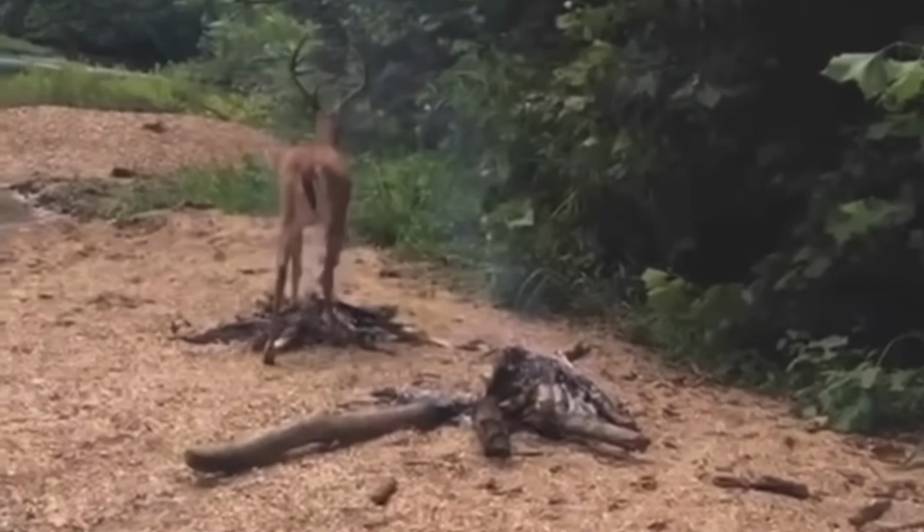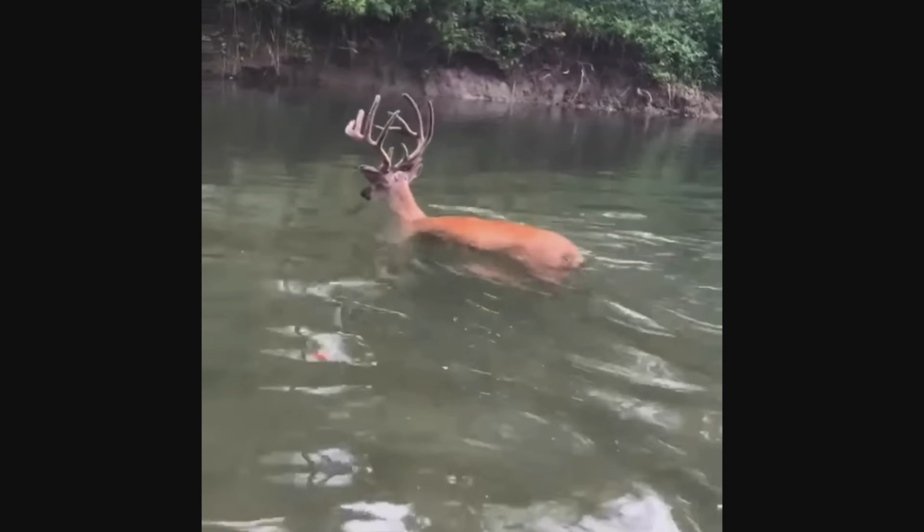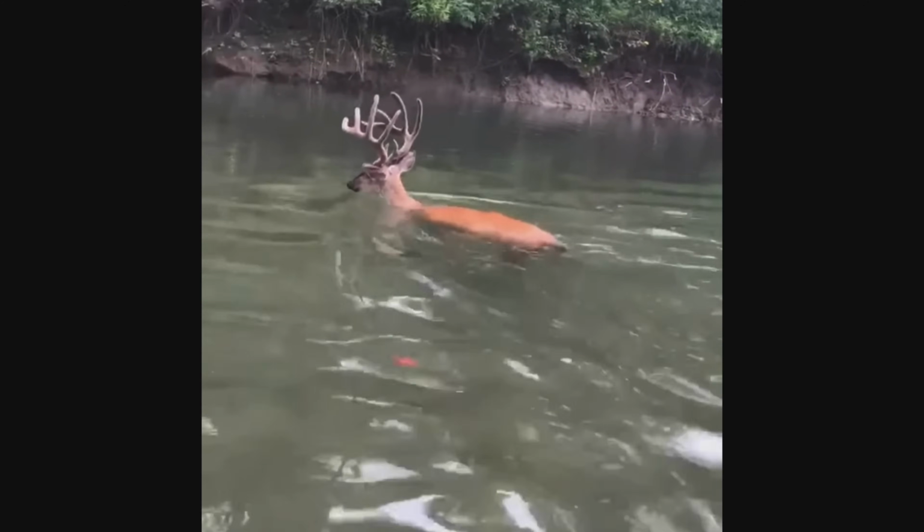Dude, it's gonna drown. As you can see in the footage, the deer steps right on the fire and is completely unfazed. It slowly walks into the deep river and vanishes under the water. So if you ever see a zombie deer in person, stay as far away as possible.